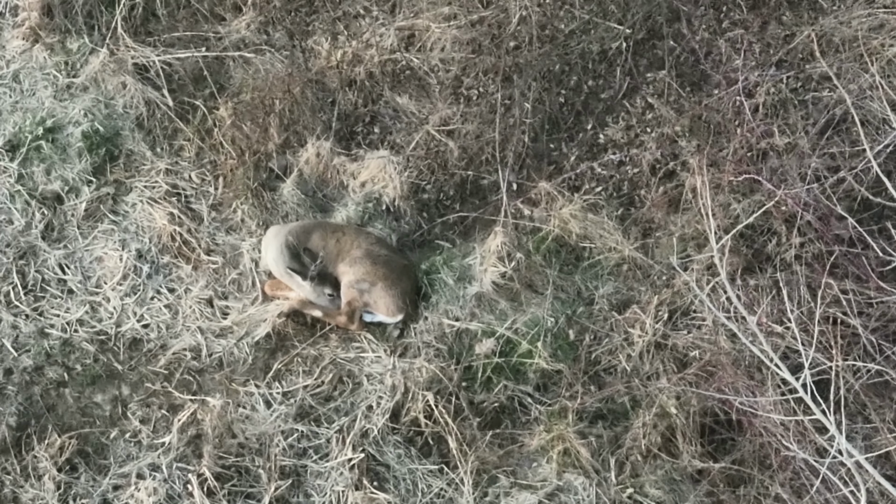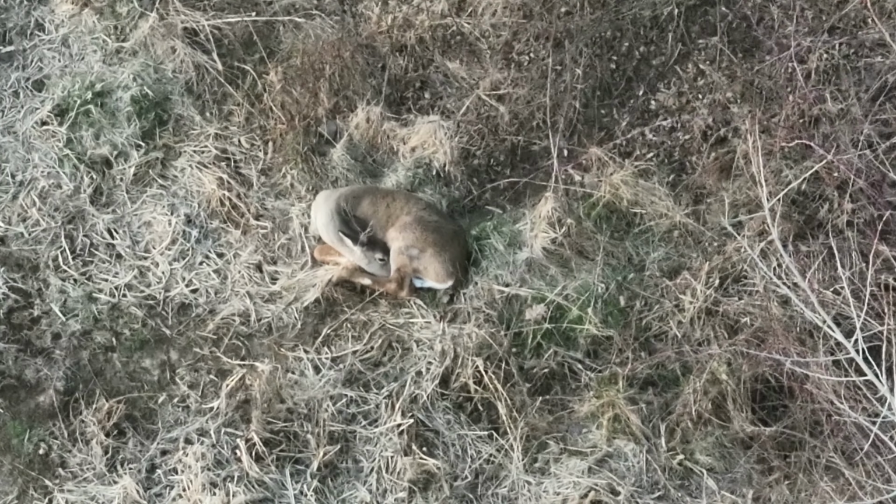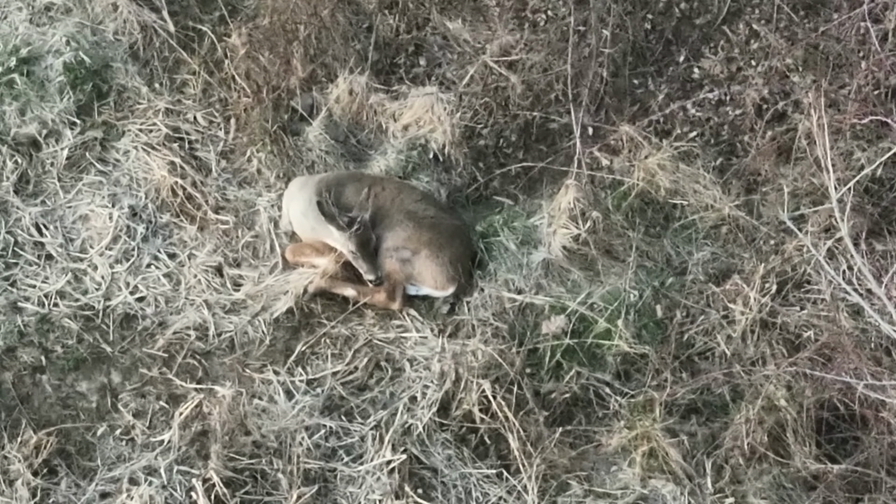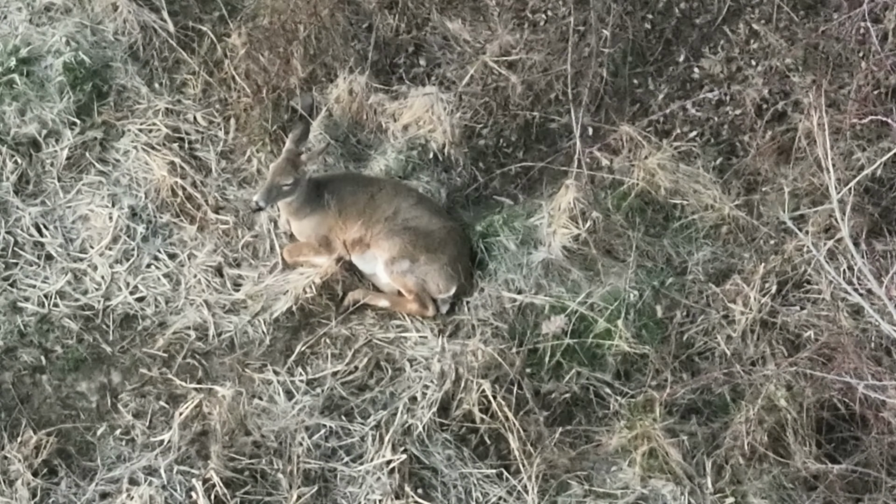Here I am zoomed in on the actual animal. You can see it is a whitetail. She is not bothered at all by the drone, no impact at all, not disturbing this animal. Looks like she was lactating, possibly, maybe very pregnant, and zoomed away. You can't see her at all, and it's a testament to how well the wildlife blend in.